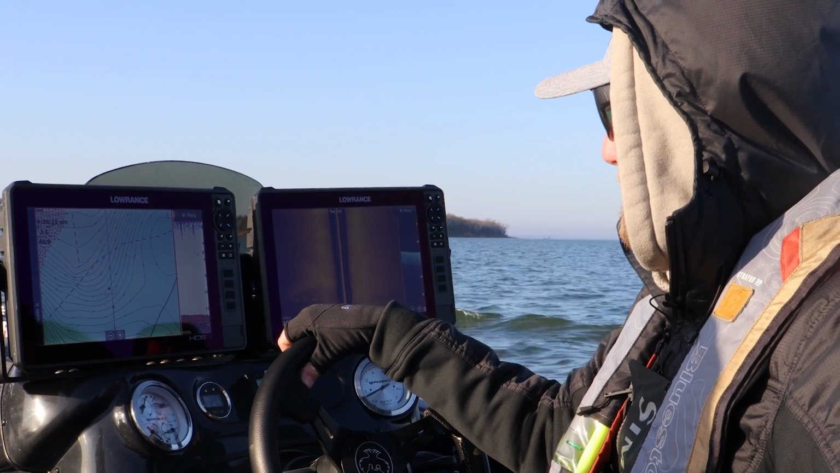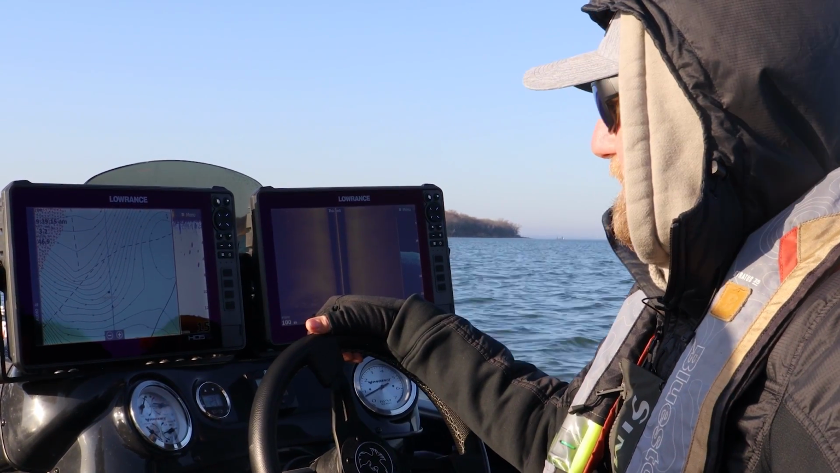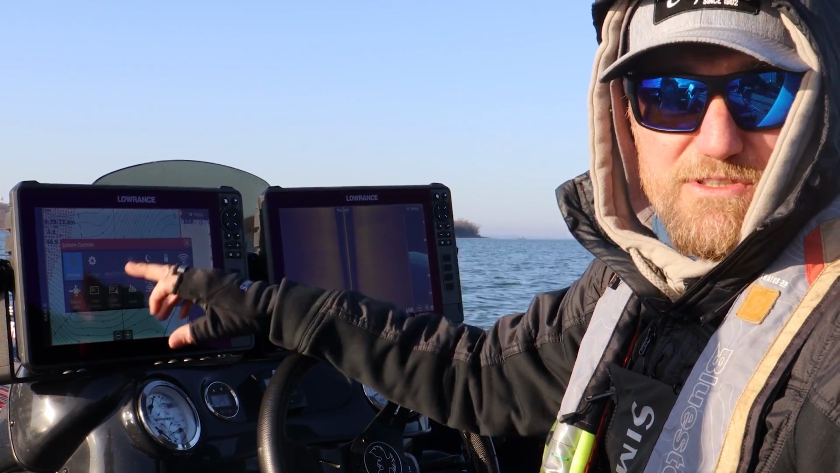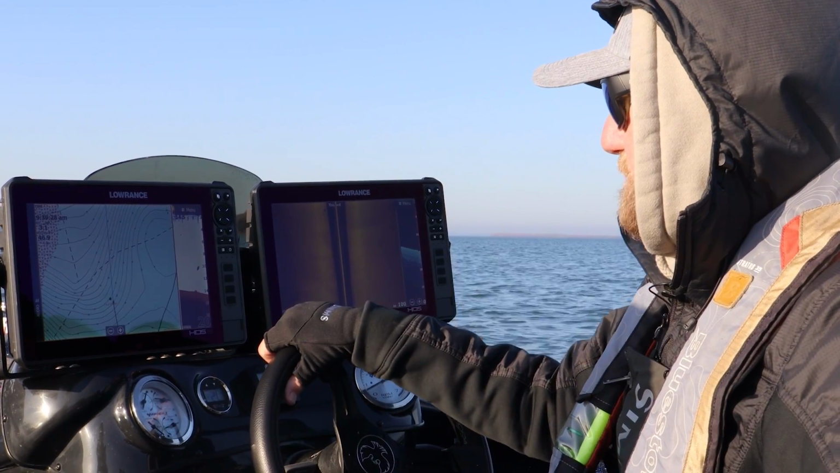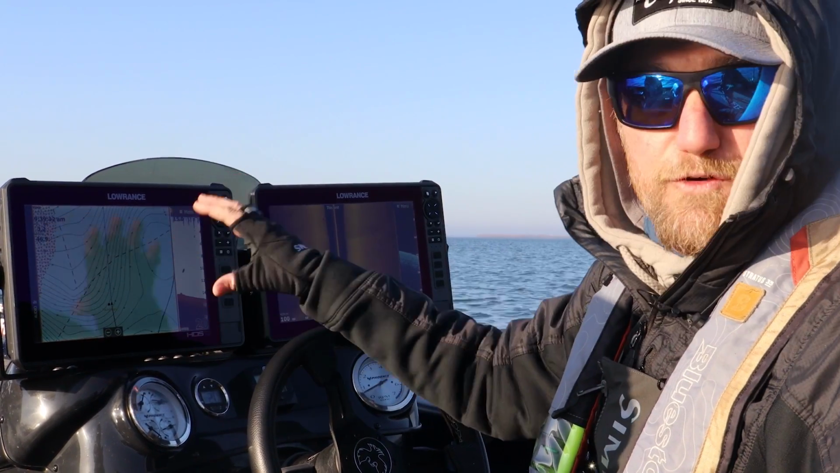At the same time, not everybody can have four or five units on their boat, and Lowrance makes that real easy. I can go into my menu, adjust my splits, move this type of stuff around, and pick a new template and fit more stuff into just one unit. So you have both options, but for me, I keep them split apart so that I get full functionality out of all these units.